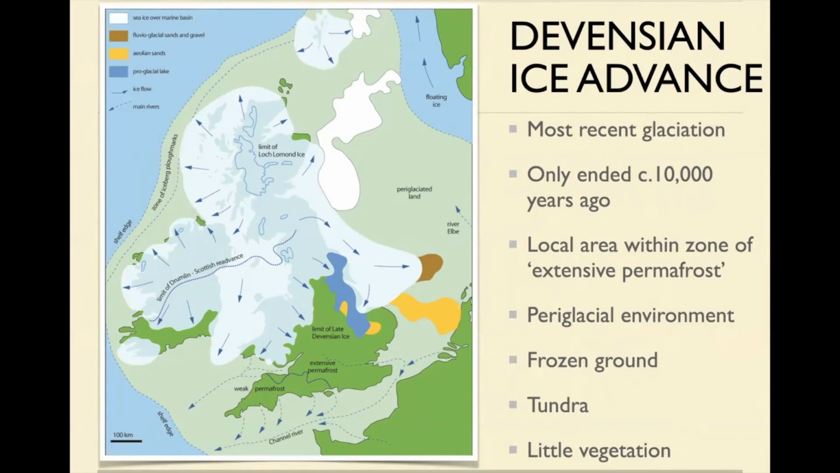And again, same sort of thing as before. The edge of land was way, way out here. And again, all those rivers, the now diverted Thames, joined up with the Rhine and the rest of it and poured down the Channel River.